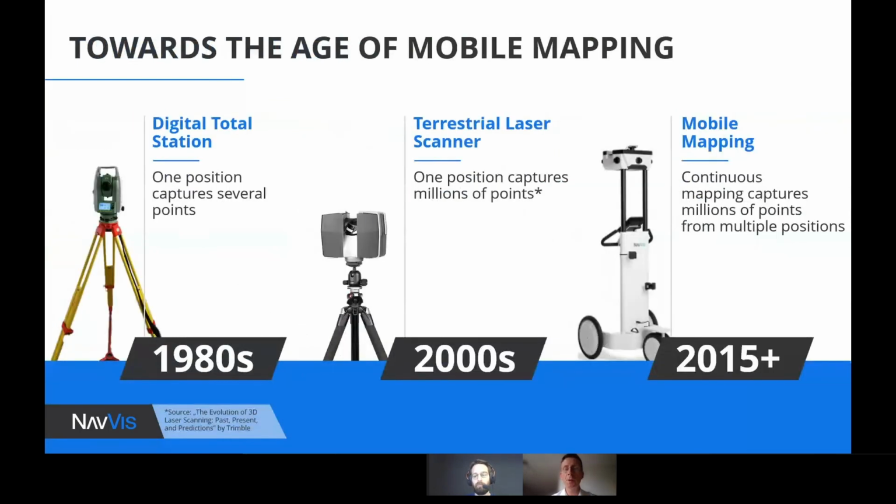A little bit of history to start off. The topic of 3D scanning is not new. It was not invented by Navis. Actually, devices to capture the geometry and make measurements using lasers are already out there since a few decades, starting in the 1980s with what have become known as total stations.